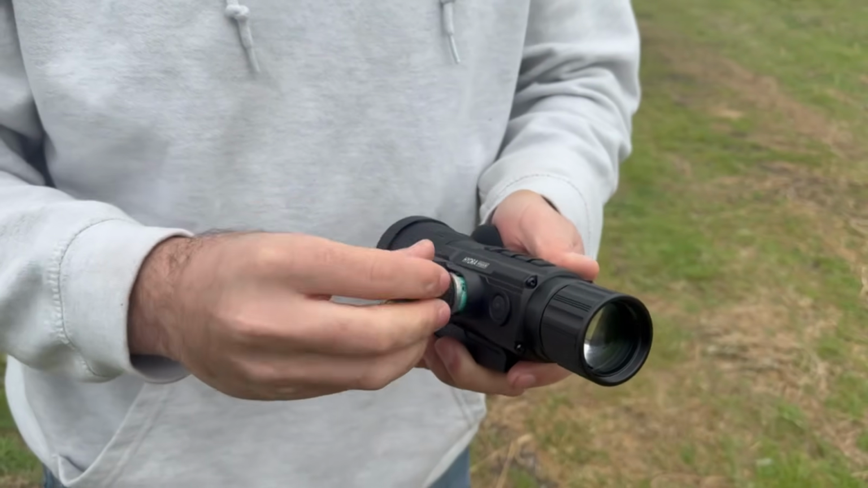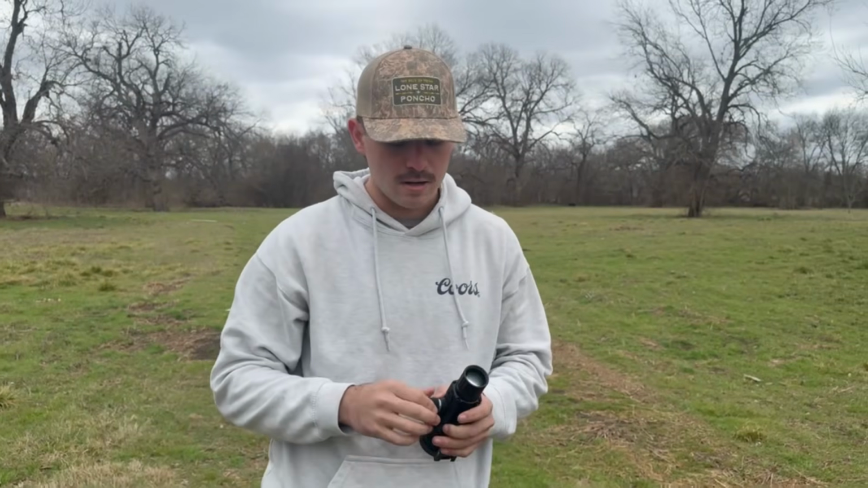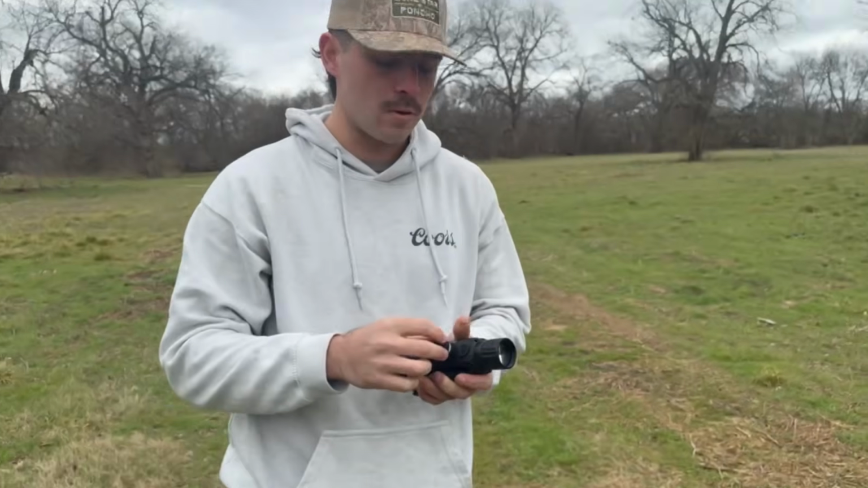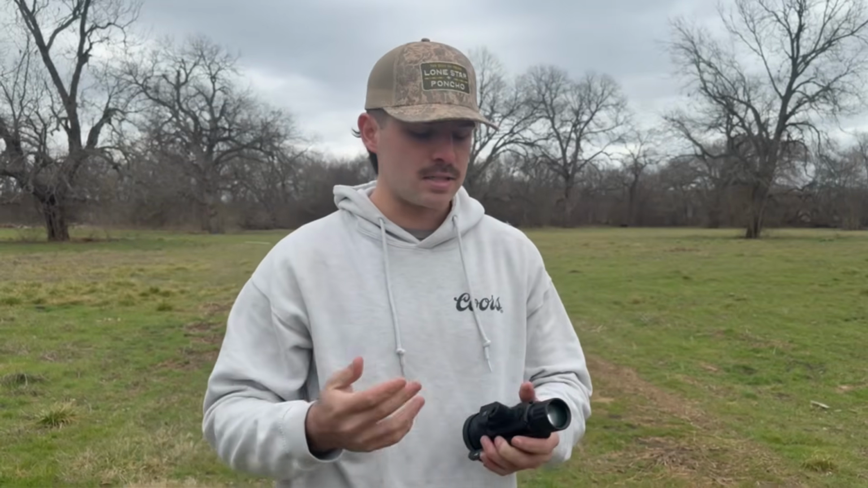Super simple. Now I will say one thing I like about the HS650R is that it has this little tether right here, this little cable tether. That is super important to me and a lot of people I know, because if you guys have ever been hunting at night, thermal hunting, obviously when we're using these scopes, and say you got to change out a battery, your battery's dead and you got to change it out.